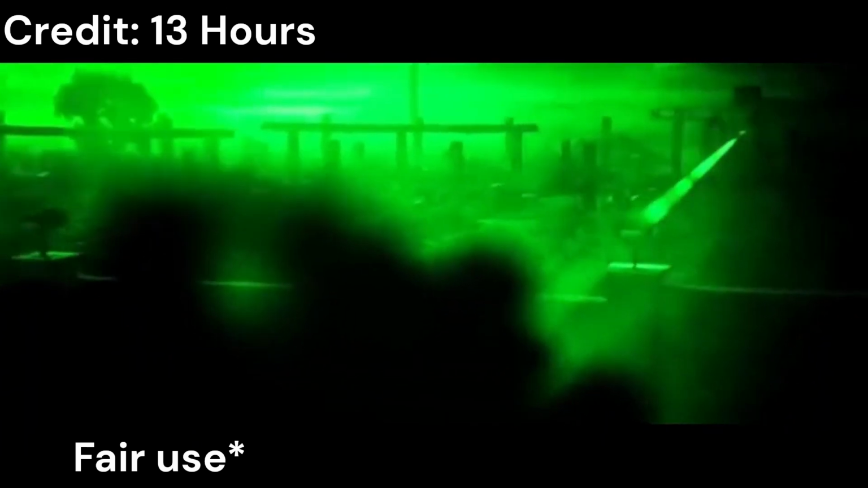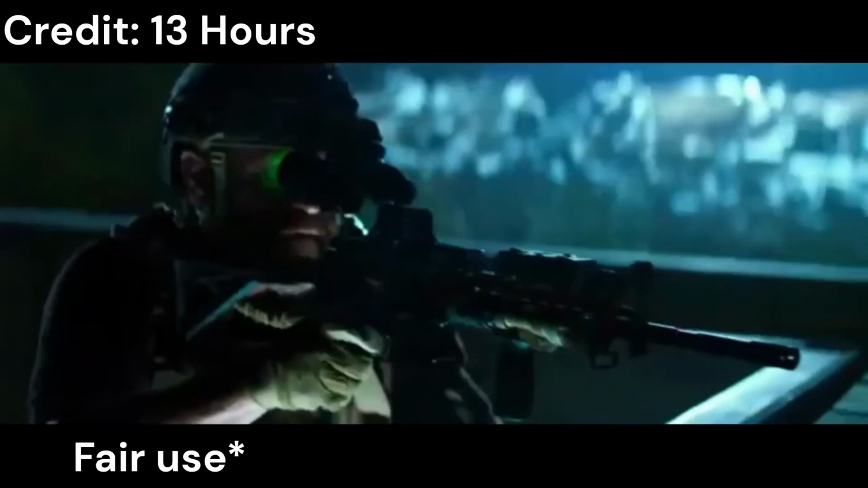All right, guys, eyes open. I'm going to paint these guys with the infrared so we're all on the same page. Everybody got this guy? Roger. Yeah, I got him. This guy?